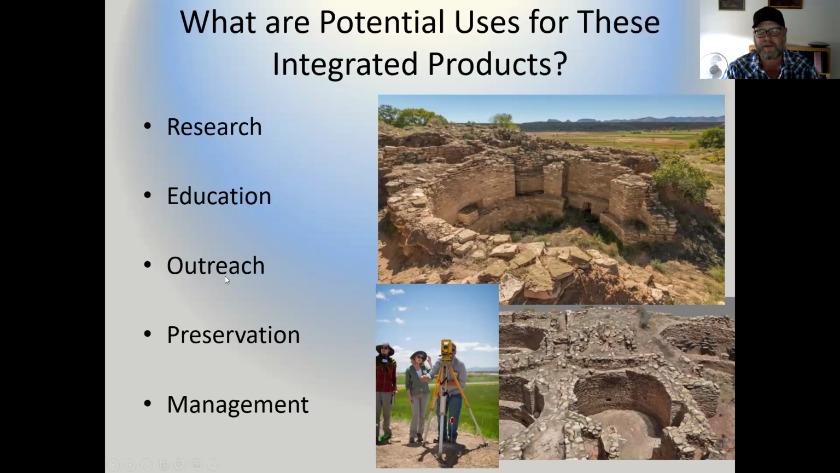Outreach, specifically for our Native partners. Not all elders and other really important folks can come out and visit these places on the landscape. But if you have a really accessible and compelling model to pass along and share, you can have some really interesting discussions with Native folks, and do some work in places where they may be interested in a particular place.